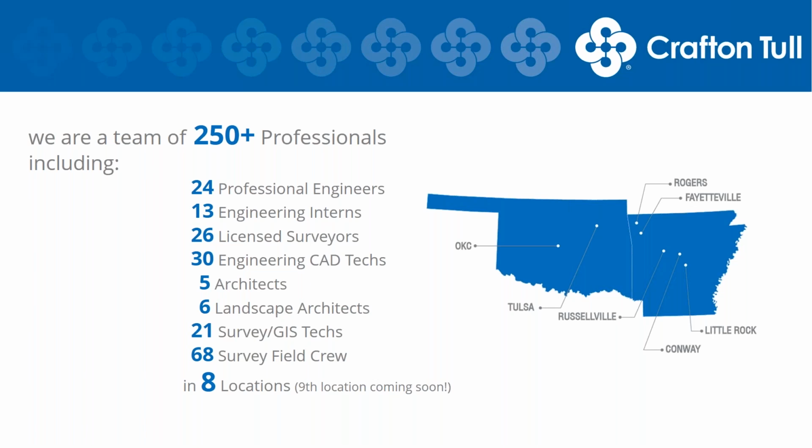As you can see, we've got numerous field crews and professionals all across Crafton Tull, and the biggest thing I can say about the company is that we pride ourselves on being on the leading edge of technology, investing in new technology and implementing it into our current workflows so that we can give our clients the best product possible.